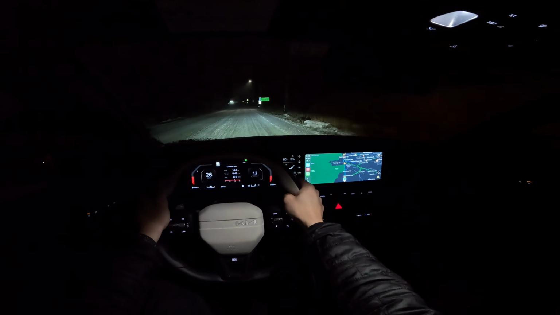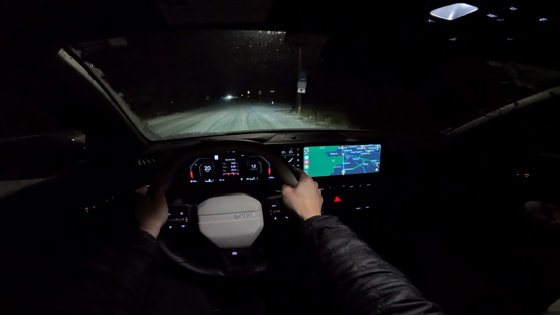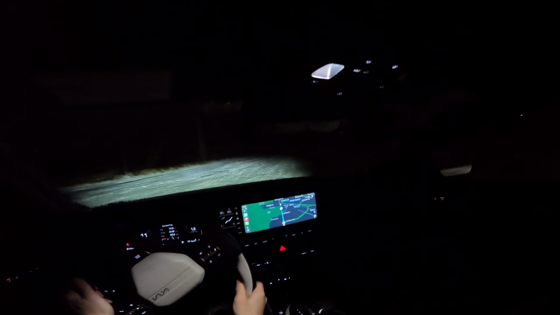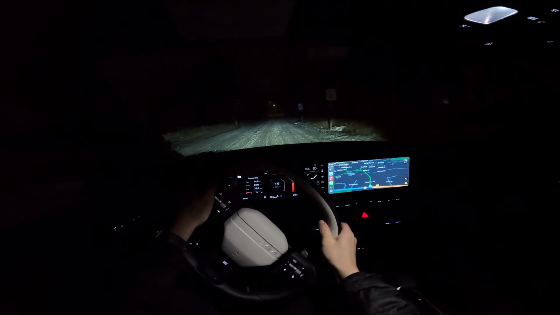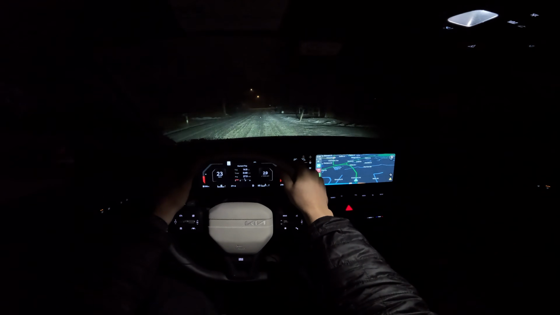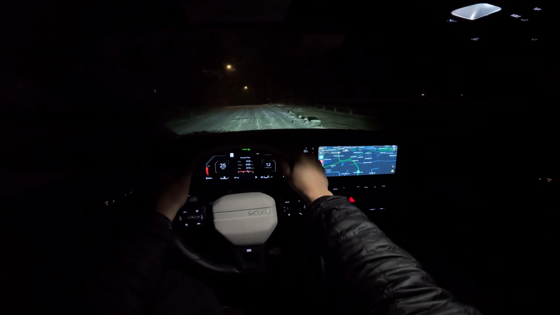Let's come to a stop here. Pretty nice and linear, not pressing too hard on the brake, stepping harder, ABS kicking in there, but no issues whatsoever there. See, it's fighting to find some grip here, and it found it really, really quickly. Not too bad.